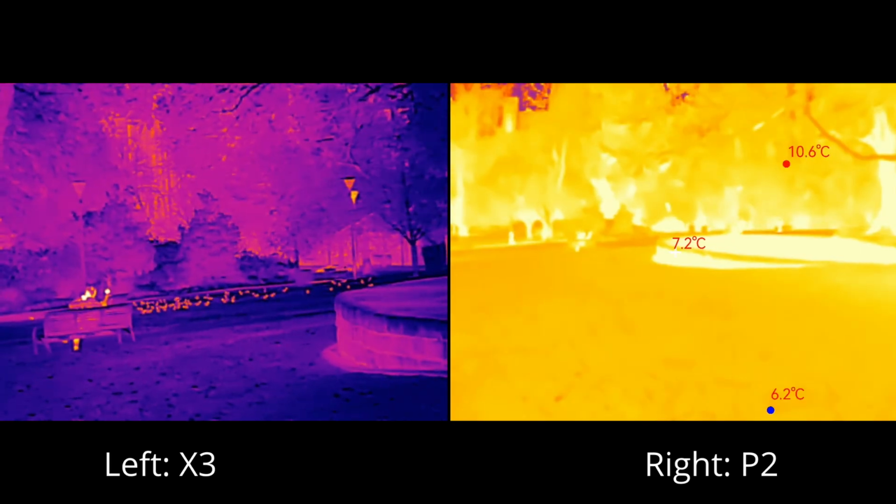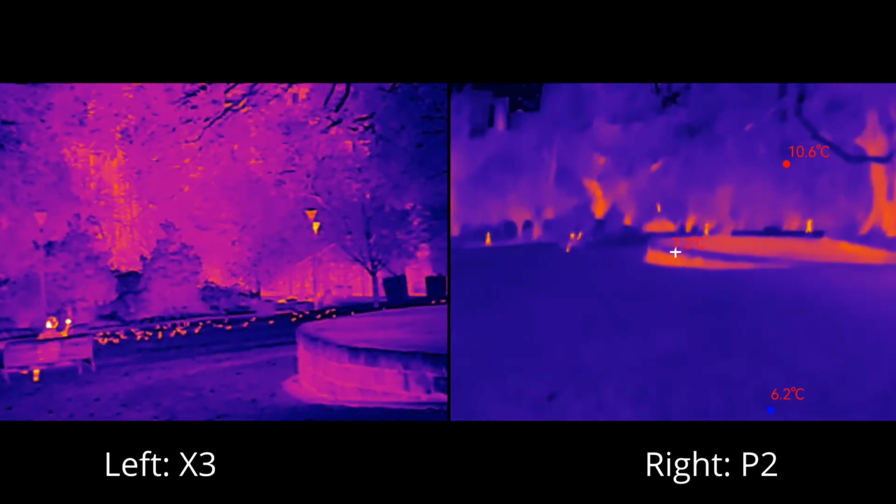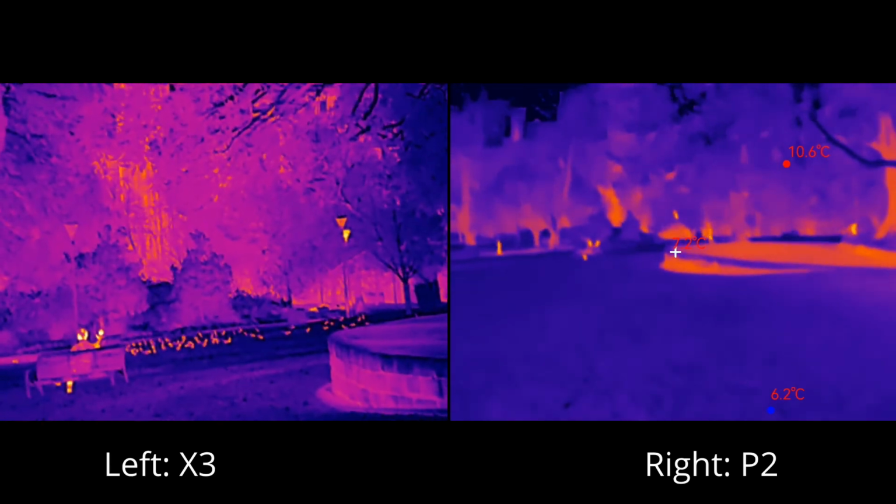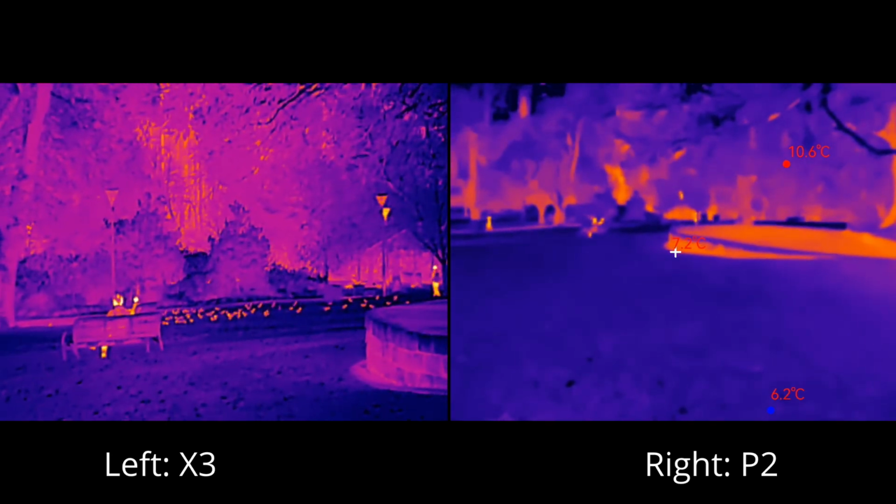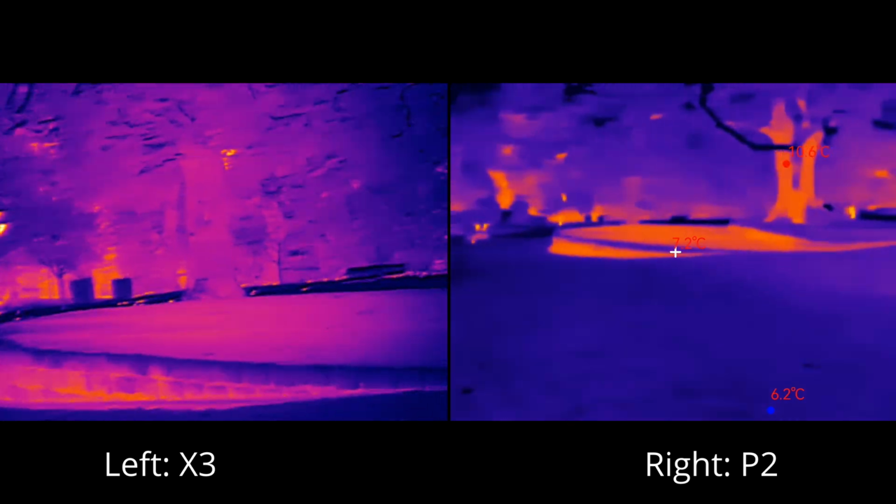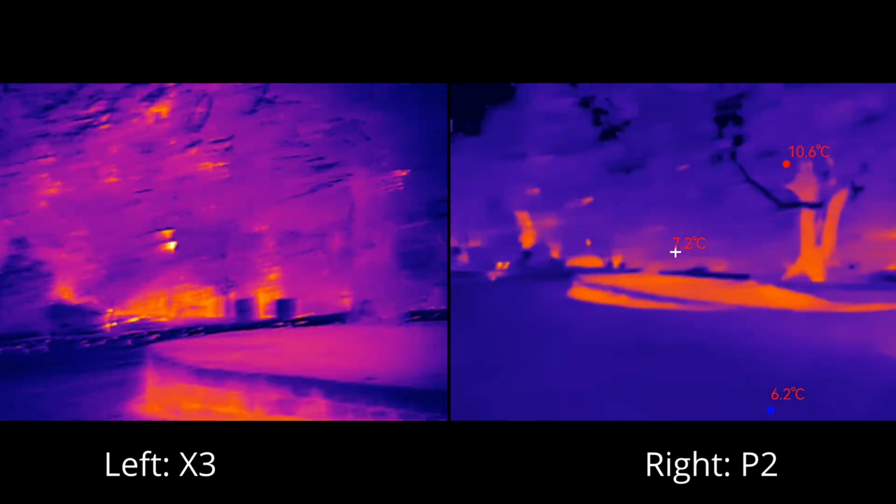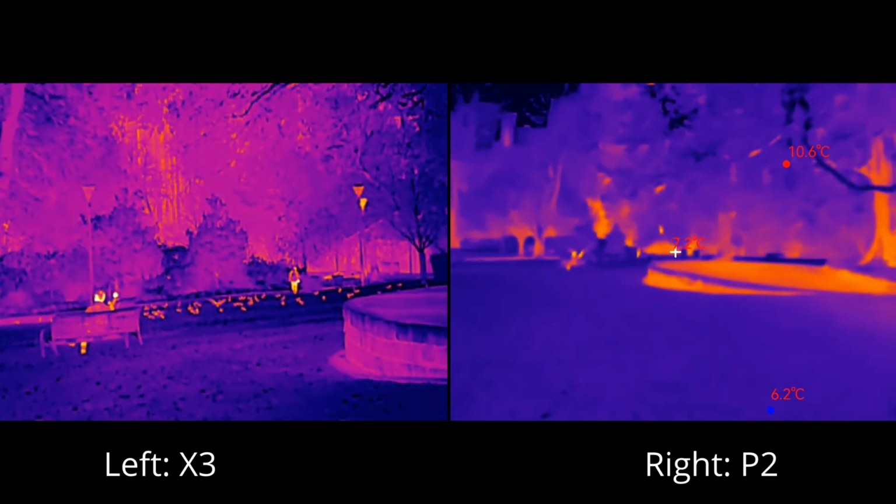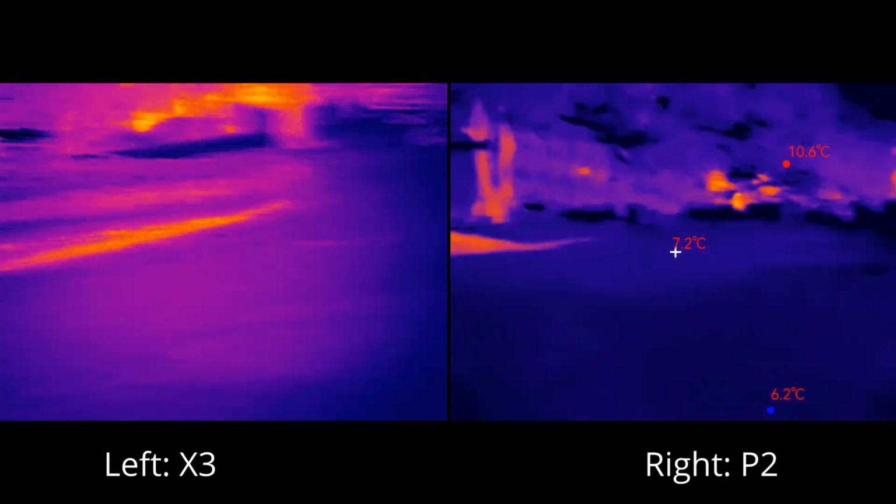Maybe if I increase the brightness. Nope. Not good at all. Contrast is already bumped up pretty high. That's something you can't do with the X3. Can't change the contrast or any of those features. Just stuck with what you got, but I won't say stuck because, as you can see, the visibility is pretty incredible, night and day.